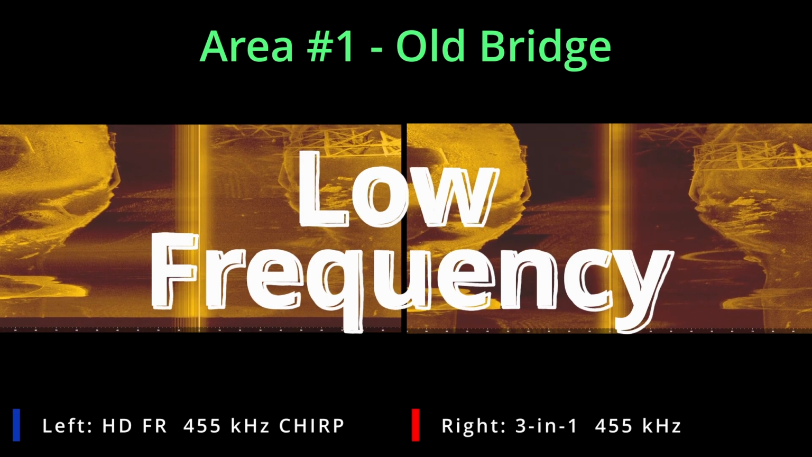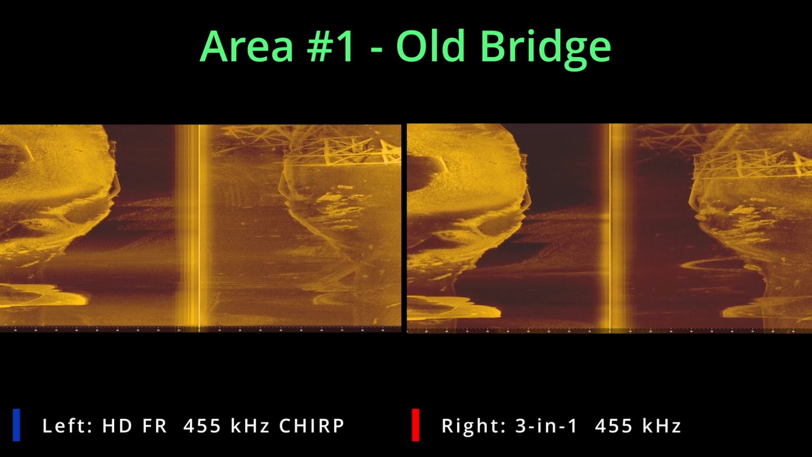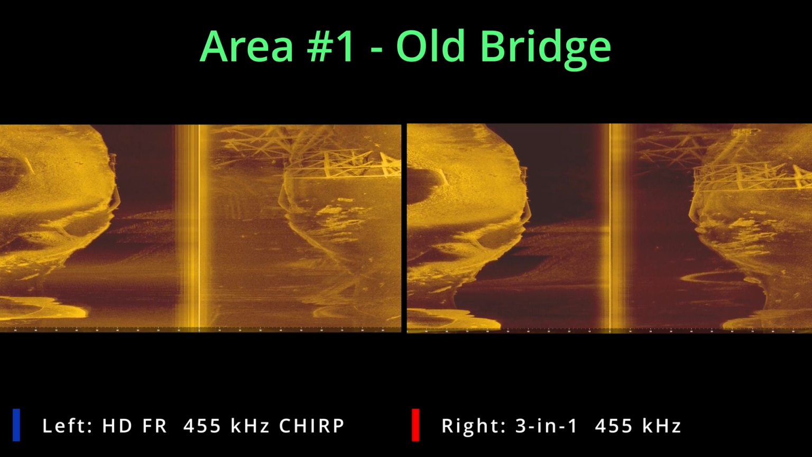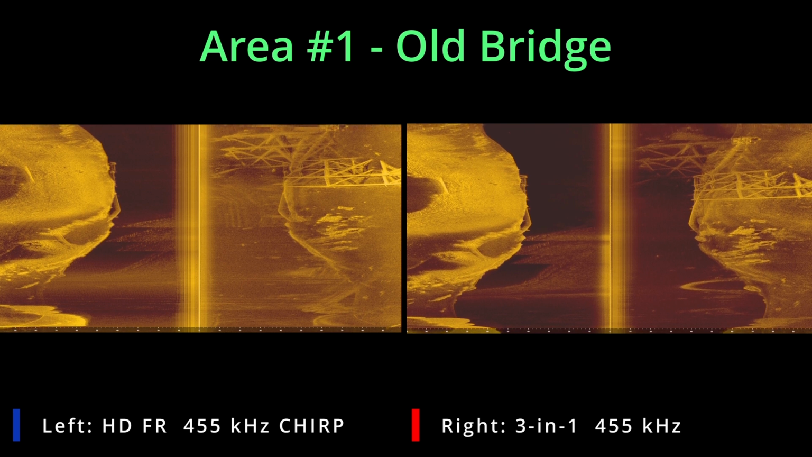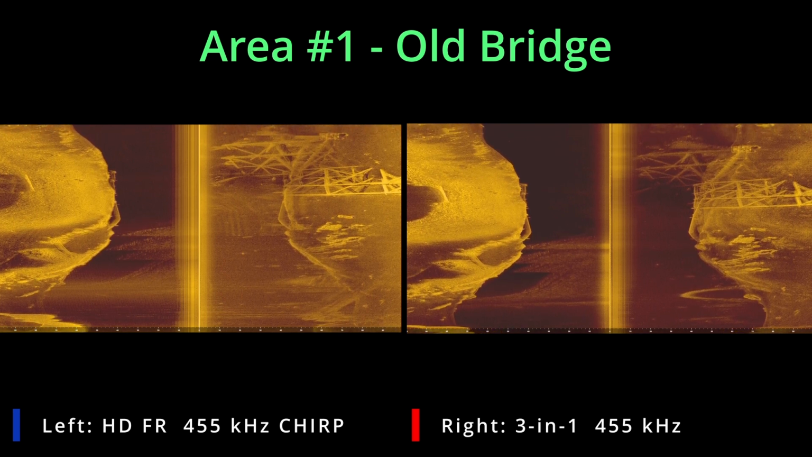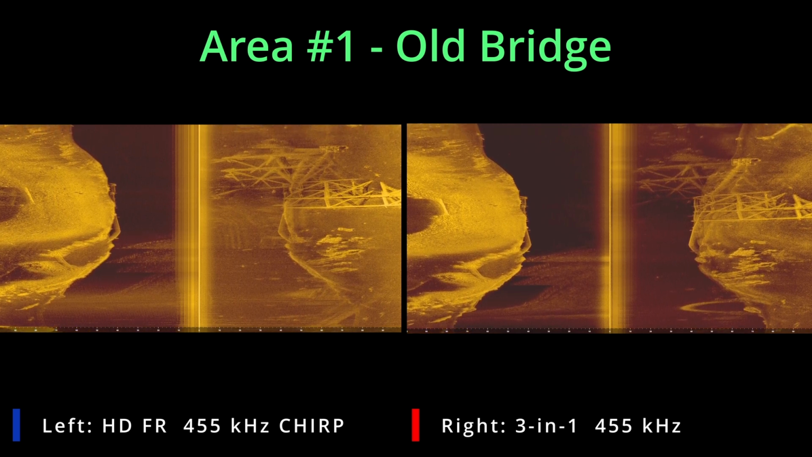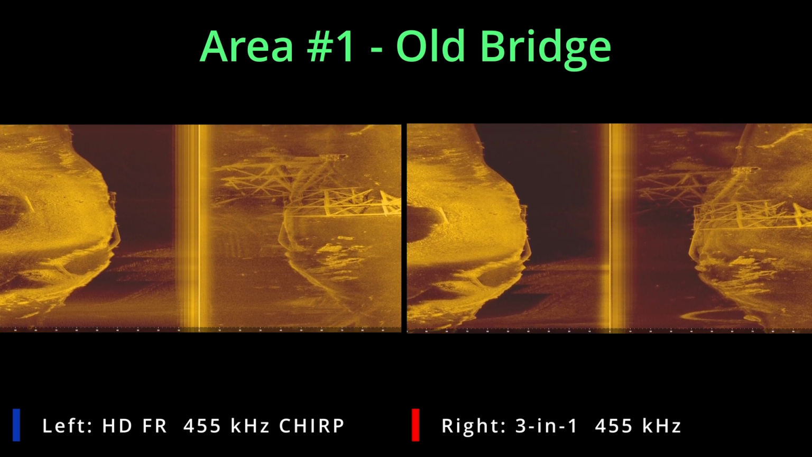Okay, here we're switching frequencies to 455 kilohertz on both transducers, and you see the color intensity greatly increased. That's just an artifact of the lower frequency versus the higher frequency. There's a little bit of shadow ghosting in the water column, but that's probably because we had a lot of suspended particles in the water, and it was getting fairly cold too. But you can get an idea of what the real difference is in the details here.